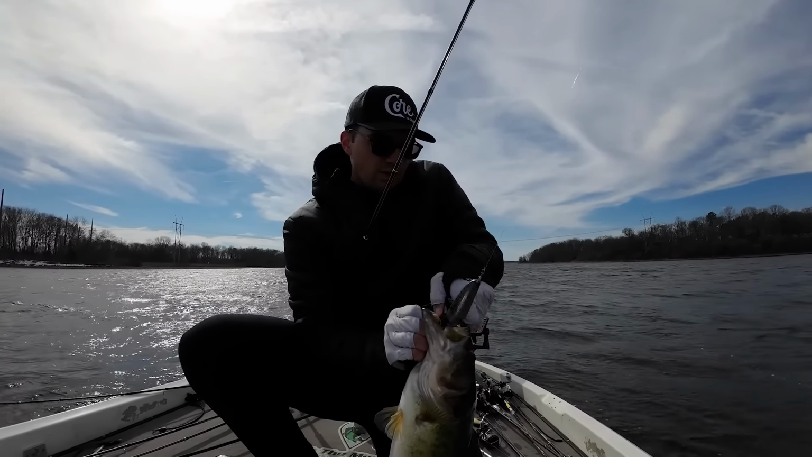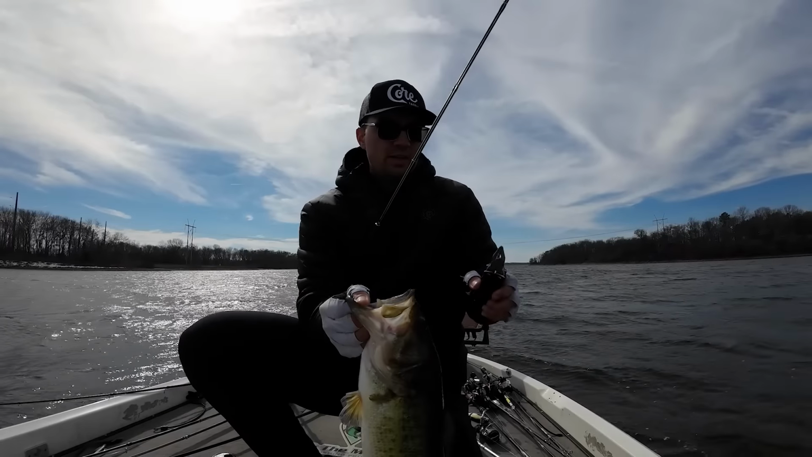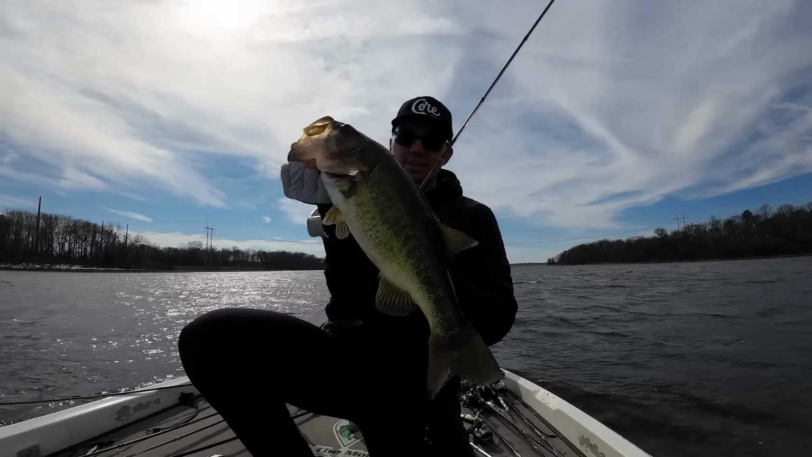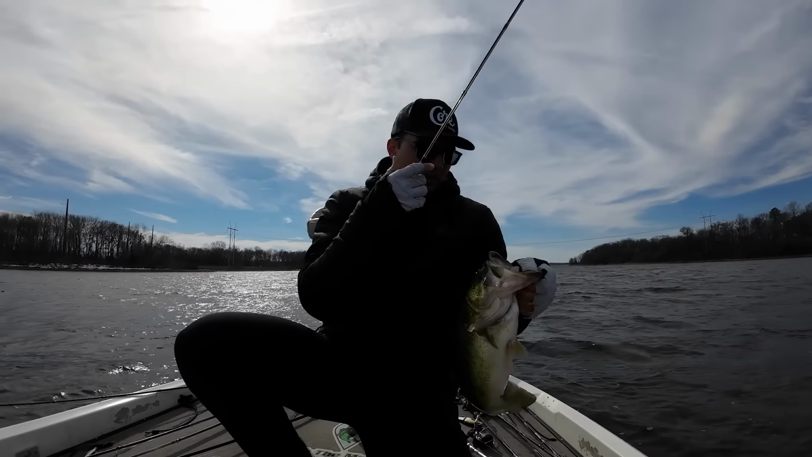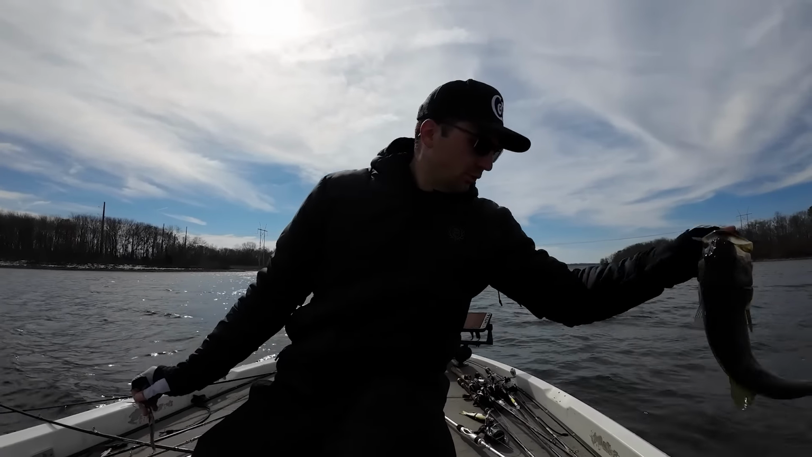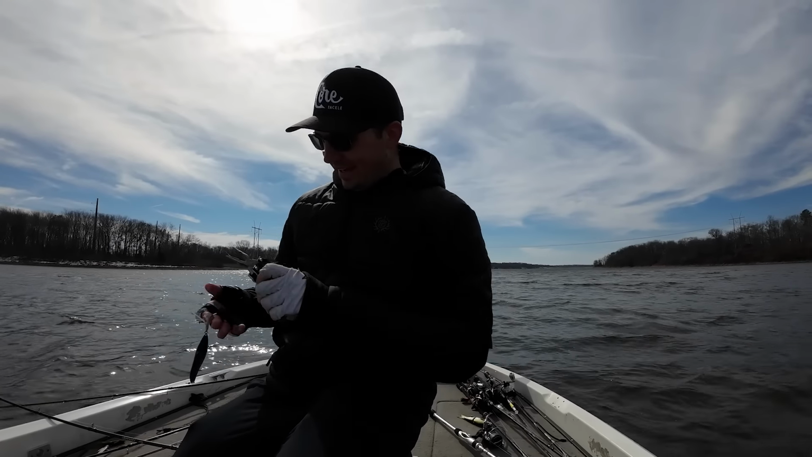So that is a way to get him to bite. These minnow fish were not cooperating, so you can't just keep grinding on that minnow. It's a beauty right there. Let me get a picture real fast. Oh, there we go. Beautiful fish right there. Get him back down in the lake.